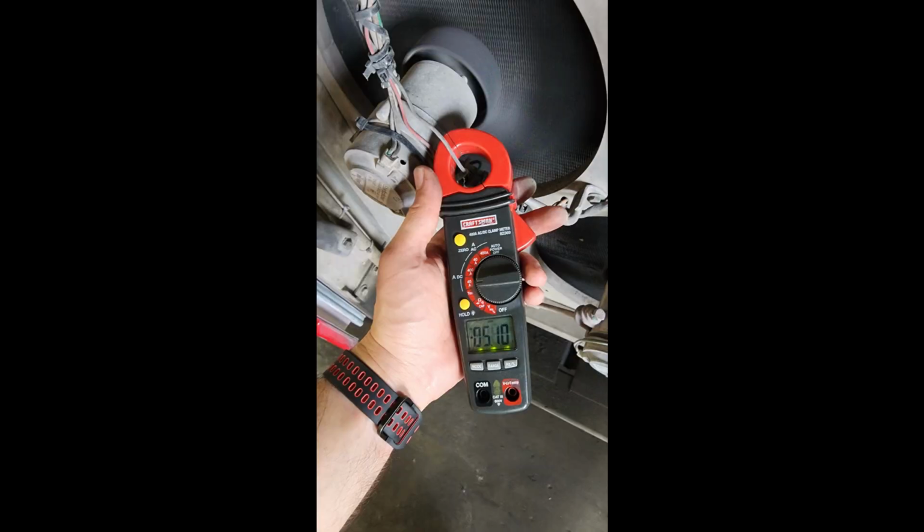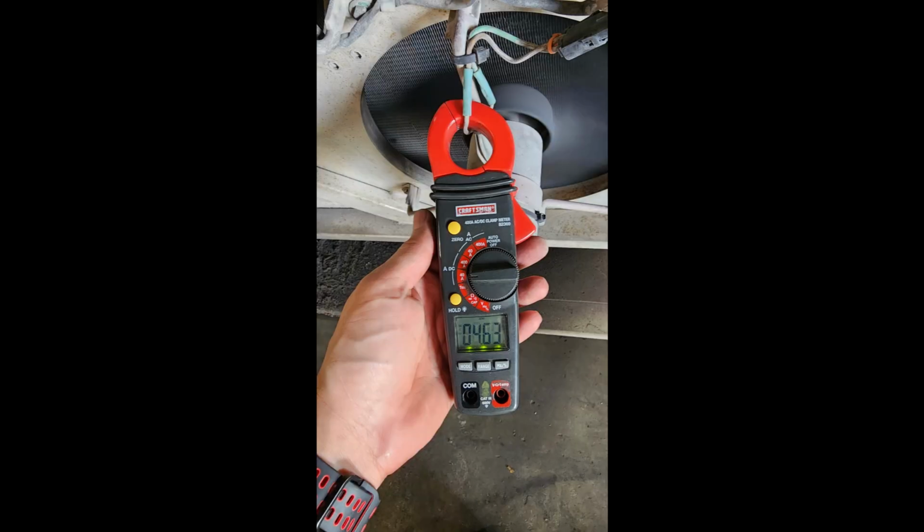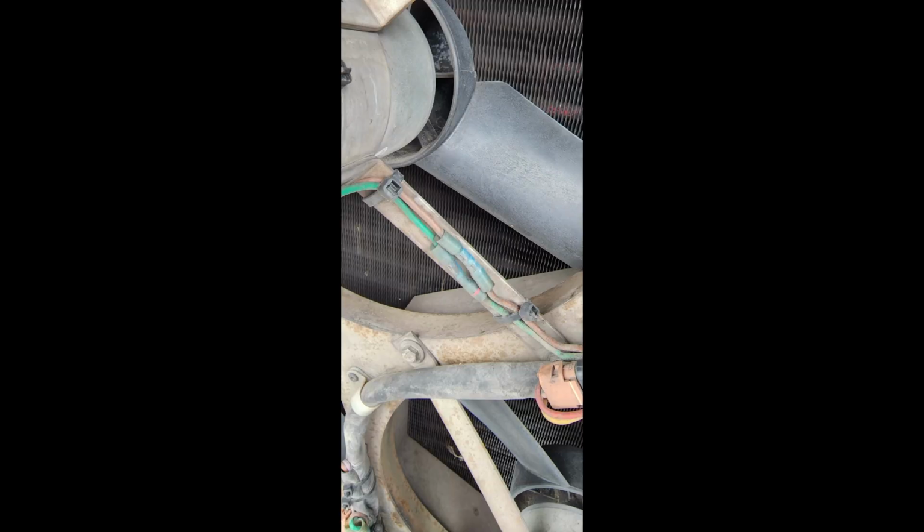Just to confirm the current at the fan itself, it's about 5.1 amps at the original fan made by Eberspacher or Carrier Sutrak, and then the second fan motor is actually 4.63, which is an aftermarket fan. So it's a little lower current, likely a lower speed, and you'll also see it generates less heat when it's running because of this.